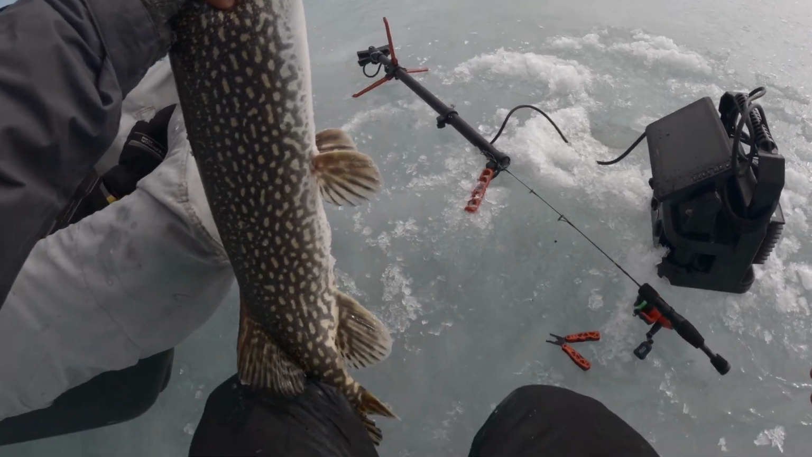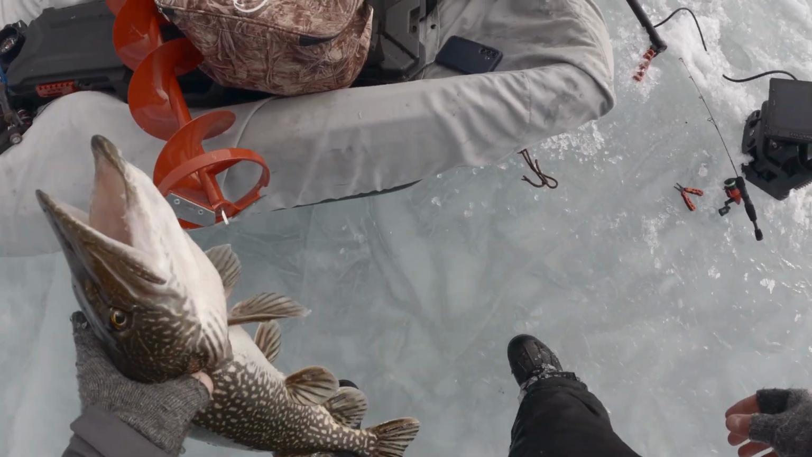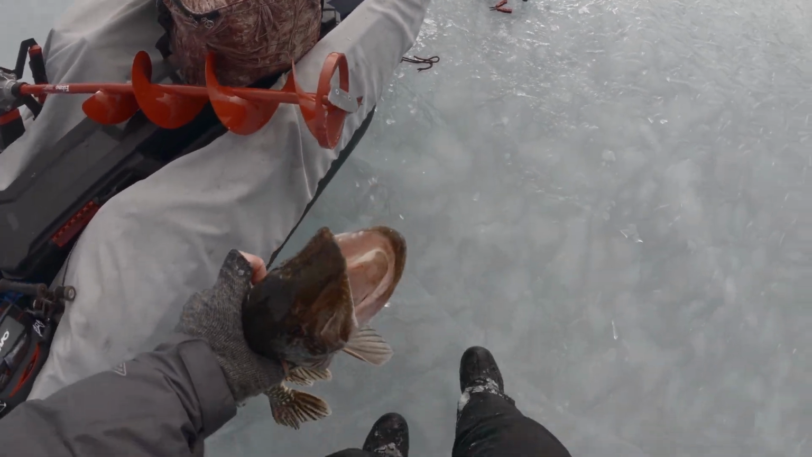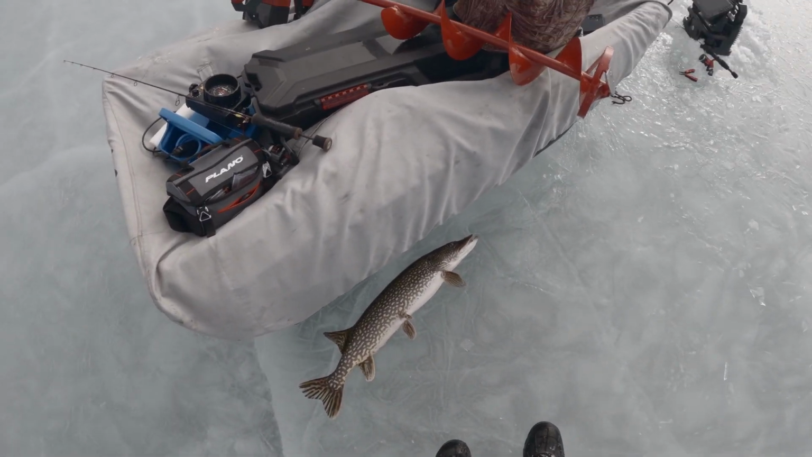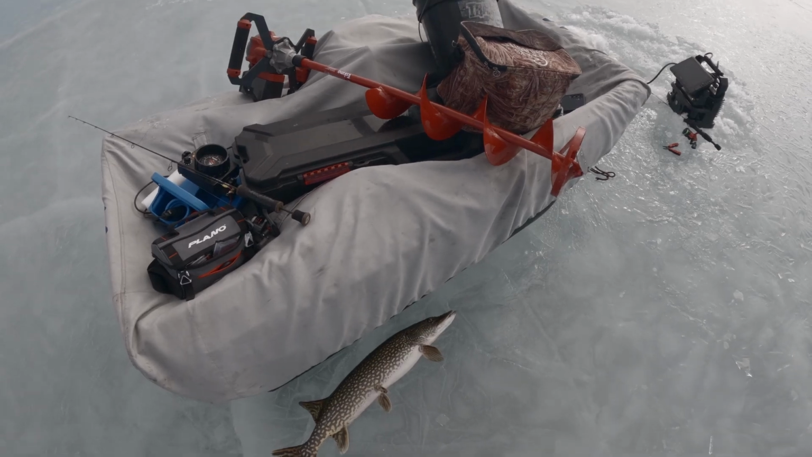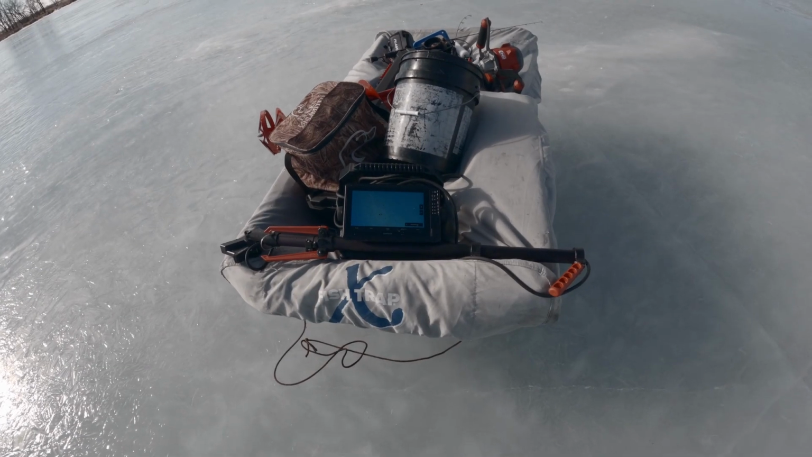He's not a bad pike at all. He's fat. I might take him for dinner just because I don't have anything else. If I had a limit of perch, I wouldn't take him, but it's actually a pretty nice pike. That was fun. This is my setup here, what I'm working with.